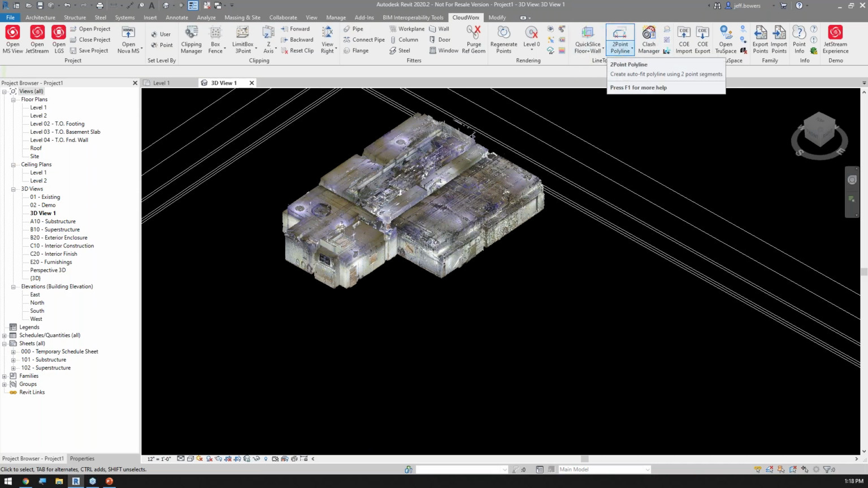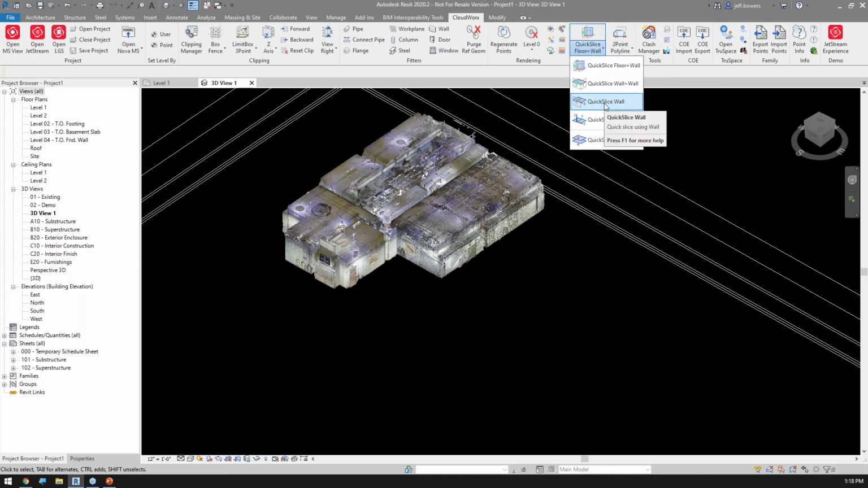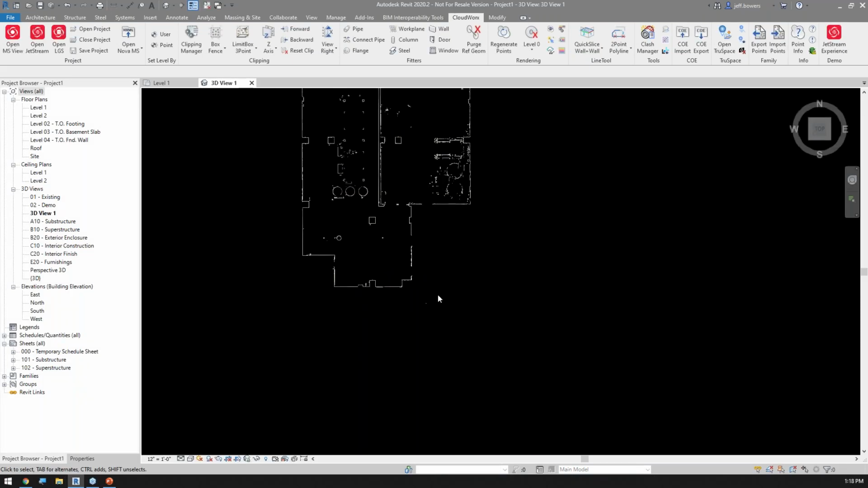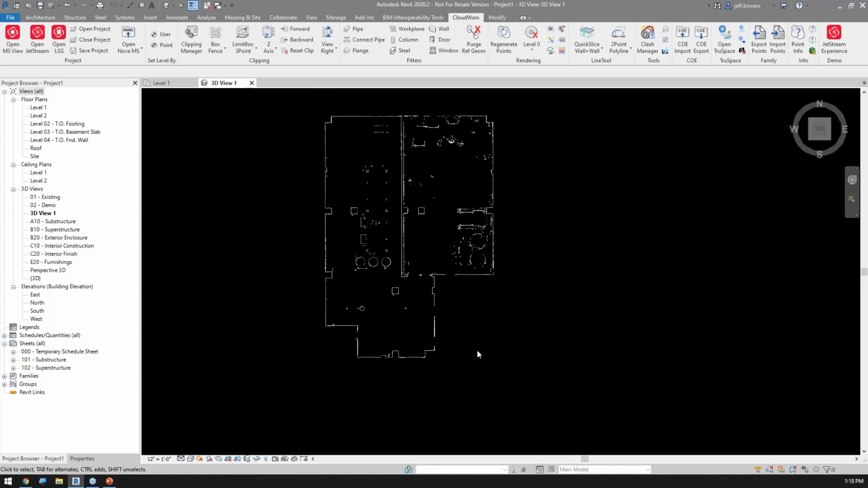Now, hang on. People tell me all the time, Jeff, there are no polylines in Revit. I understand that, but there is now. But it's only temporary, and it has to be removed. Let me explain. We're going to come in here. We're going to grab a quick slice, and I'm just going to say I'm going to pick 2 points. I'm going to pick 2 walls that are about 90 degrees from each other. So I pick this point, and I'll come over here and pick this side of the wall. And what that's going to do is it's going to create a very thin slice of my point cloud. All right, with me so far?